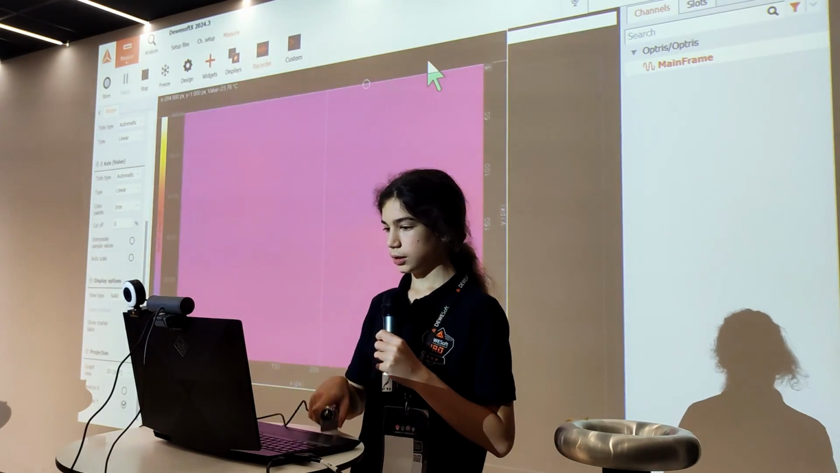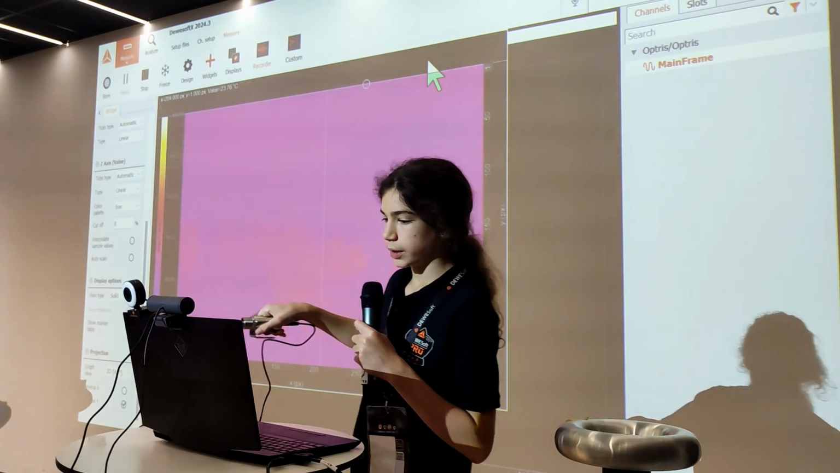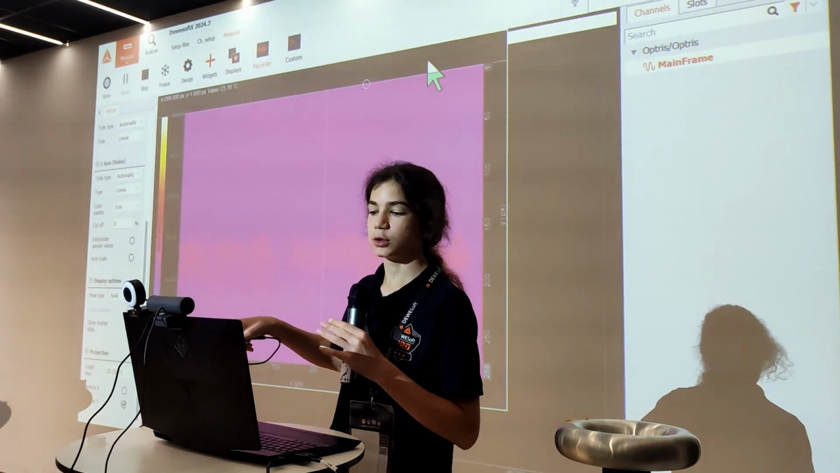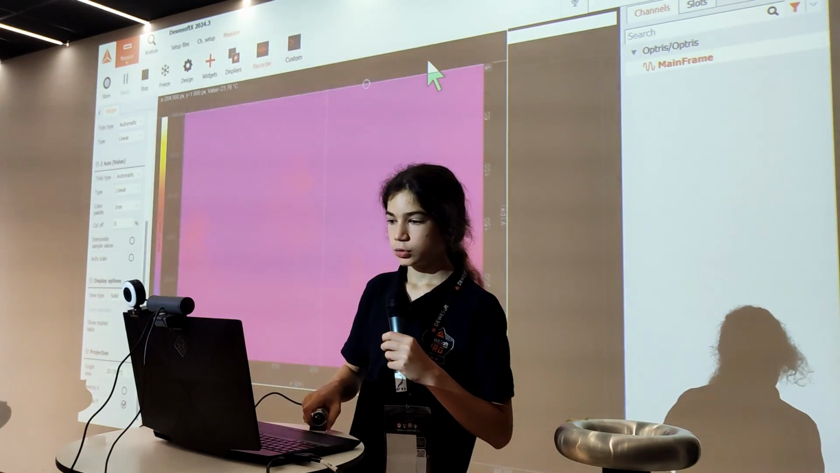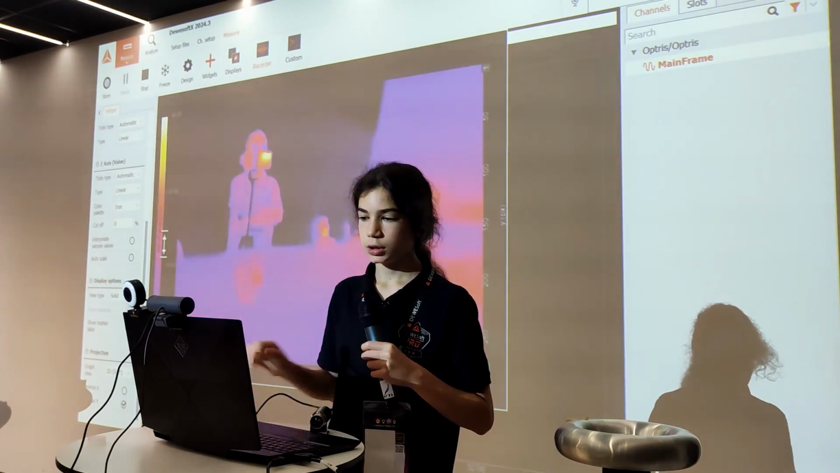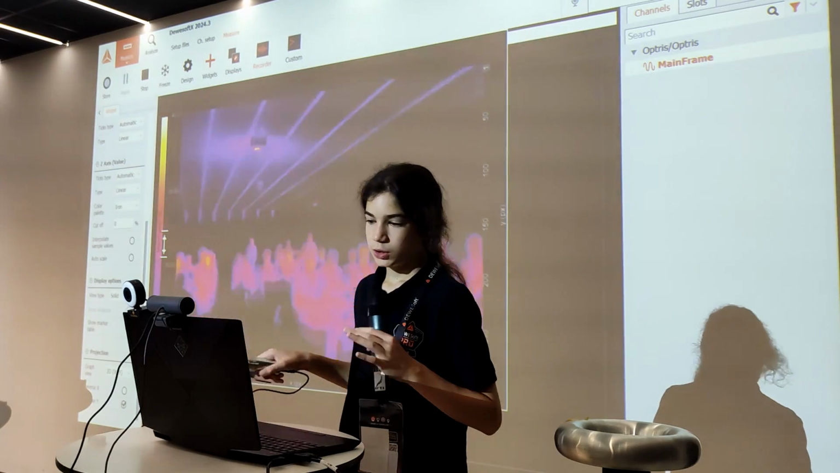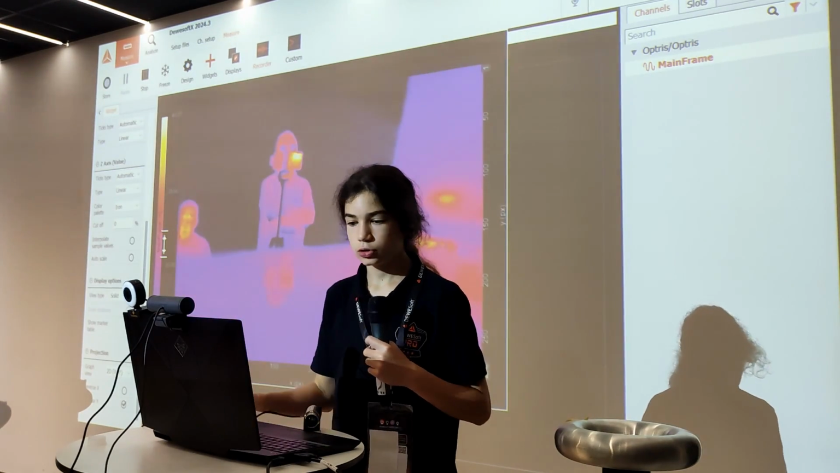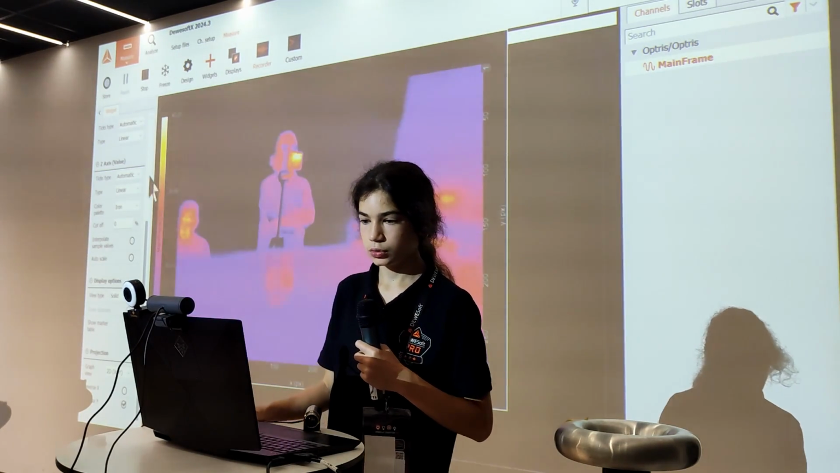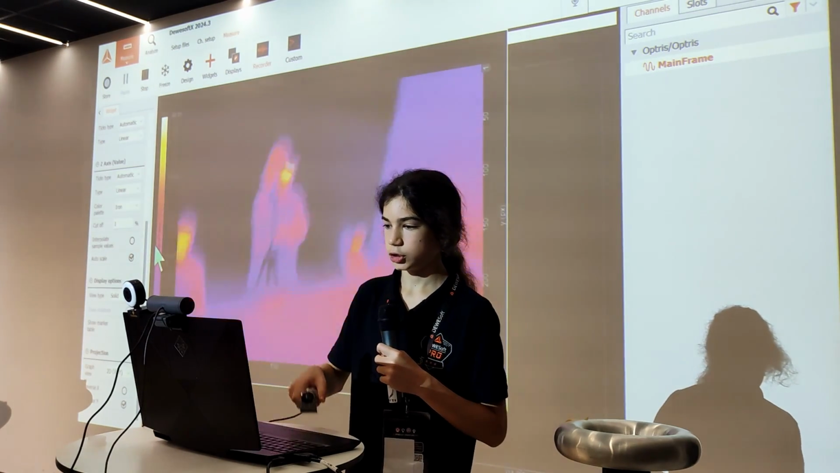So here we can see everything, but you can see that everything seems roughly of the same color. So to do this, we can just press here to rescale the range, and it will look better. But something which is better to do is to click on auto scale so that it will constantly change.